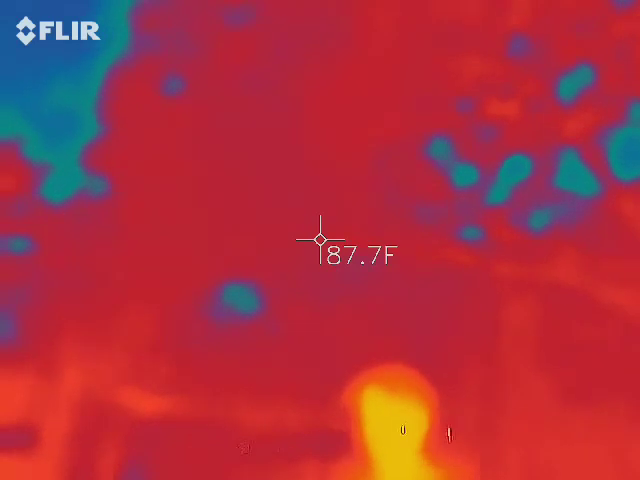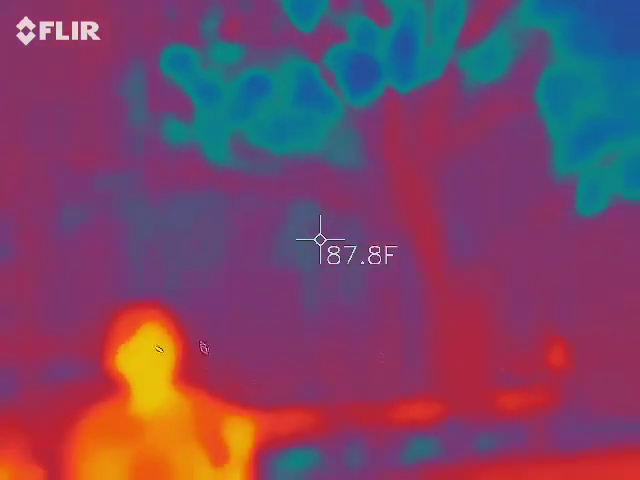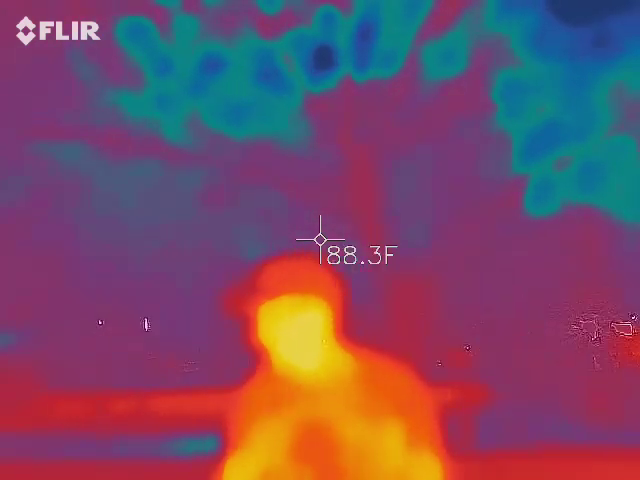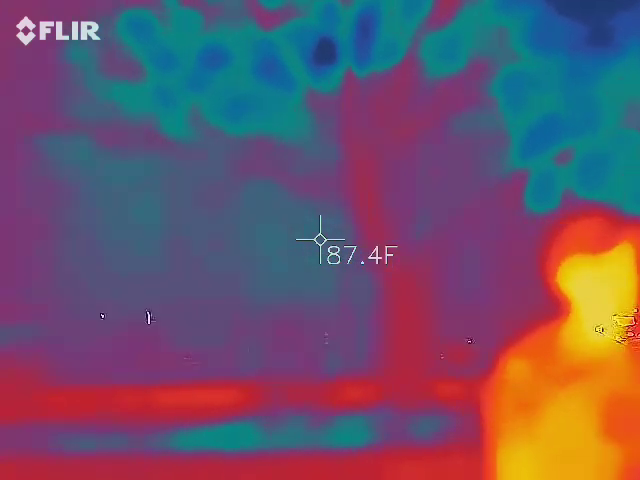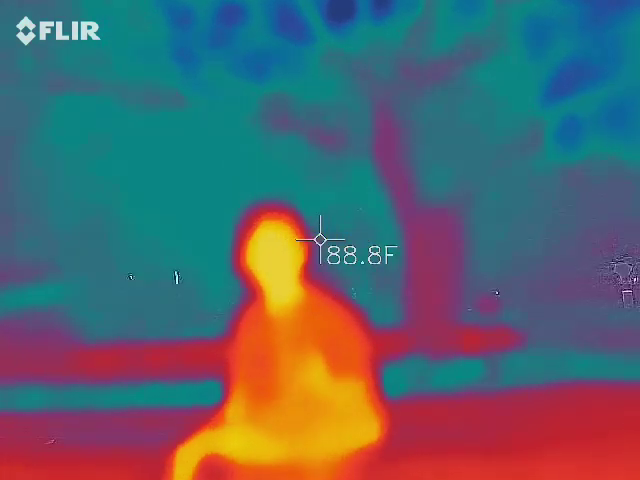Alright, so guys, the two gentlemen that do not have anything. Now, these are different types of thermometers. We should all recognize this one by now, right? Okay, so it actually is only going to measure where that red dot touches. Right now it says the ground is 86.9 degrees. But I need to know what the air temperature is in between the gun and the red dot. So that's where this guy comes into play.